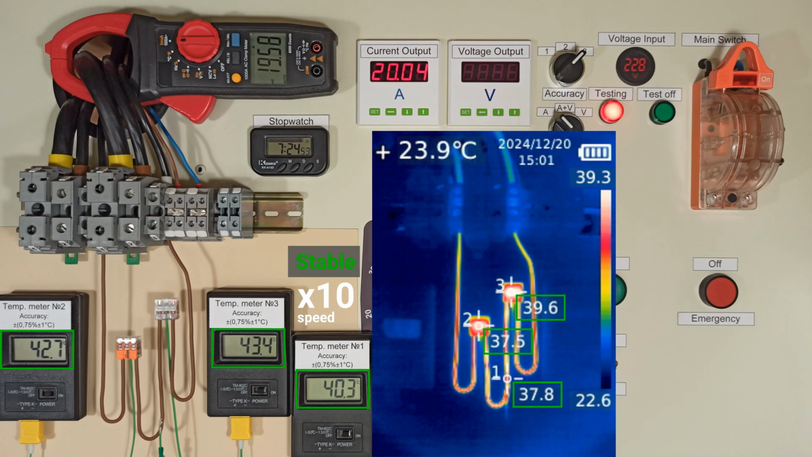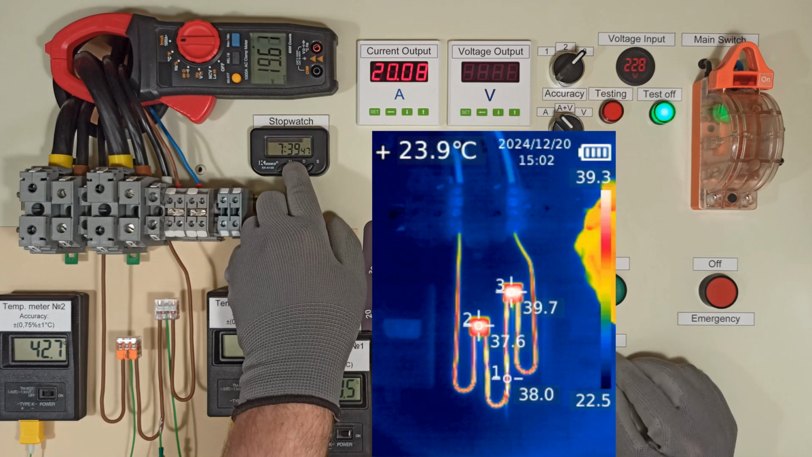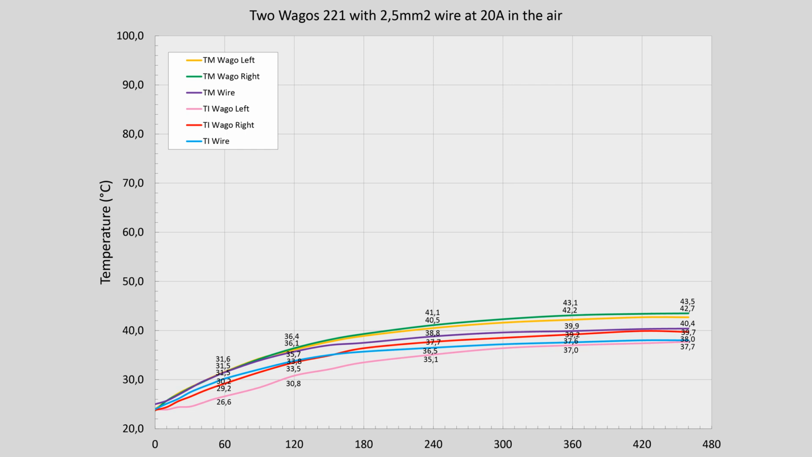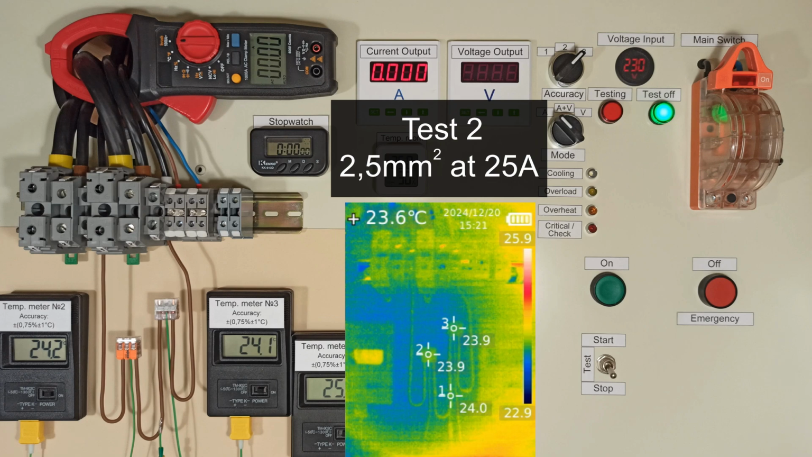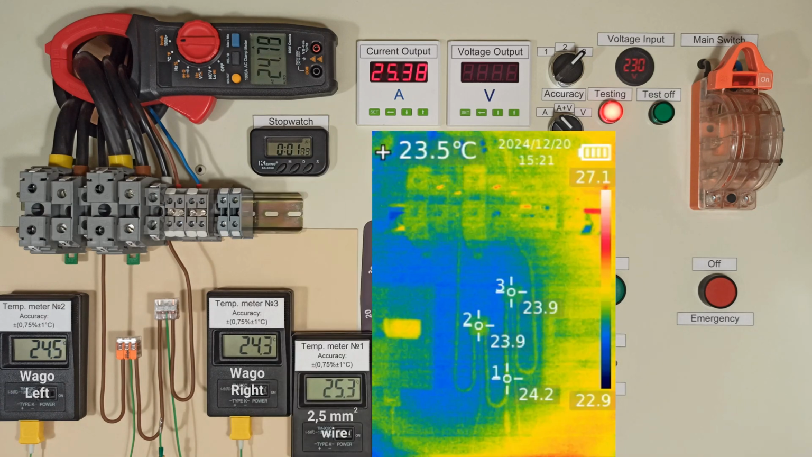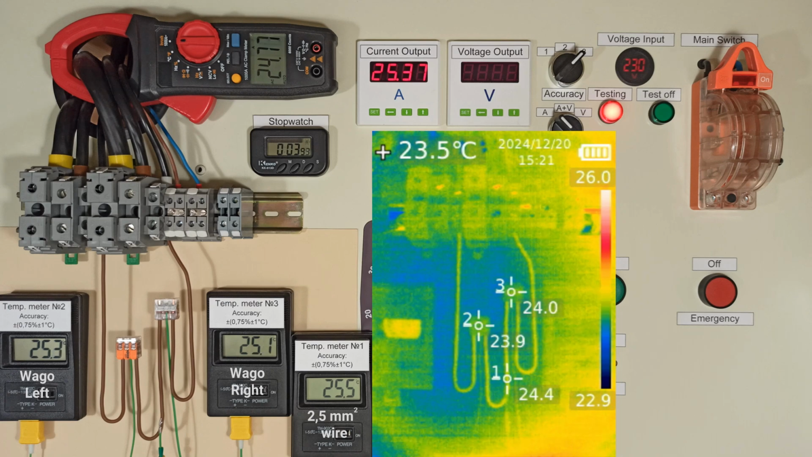The temperature has stabilized. We'll wrap up the test now, and I'll show the graph for a few seconds. The second test is 25 amps. At 230 volts it would be more than 5 kilowatts.